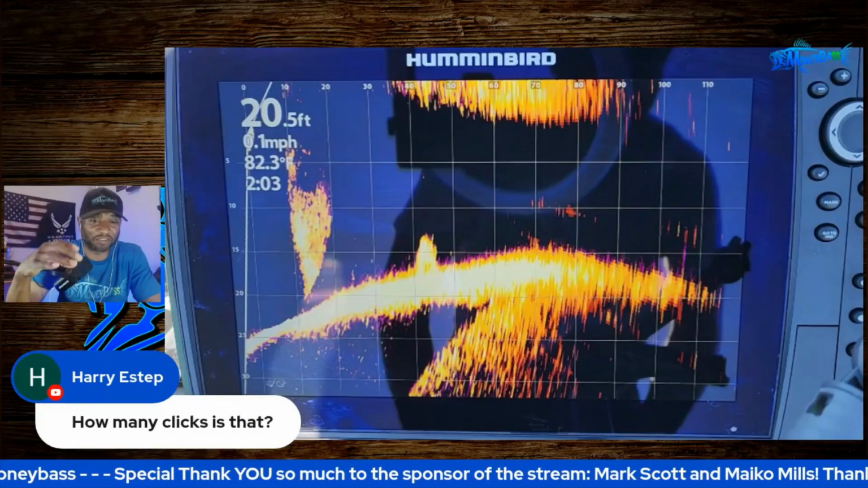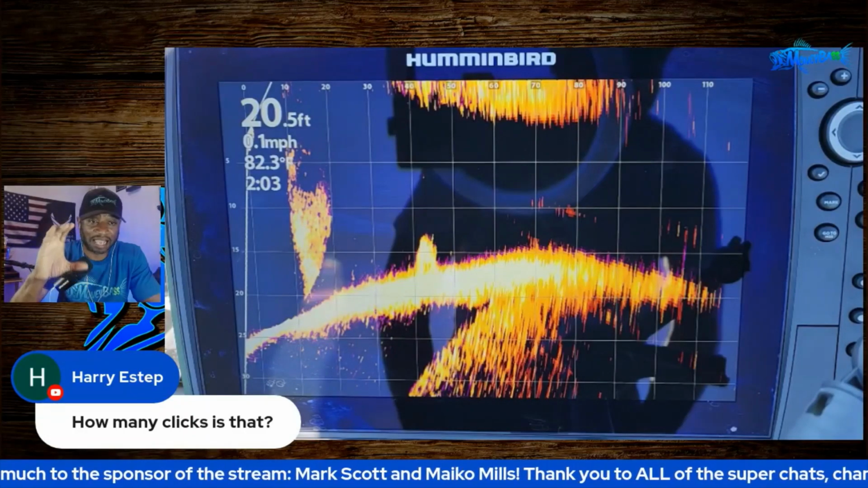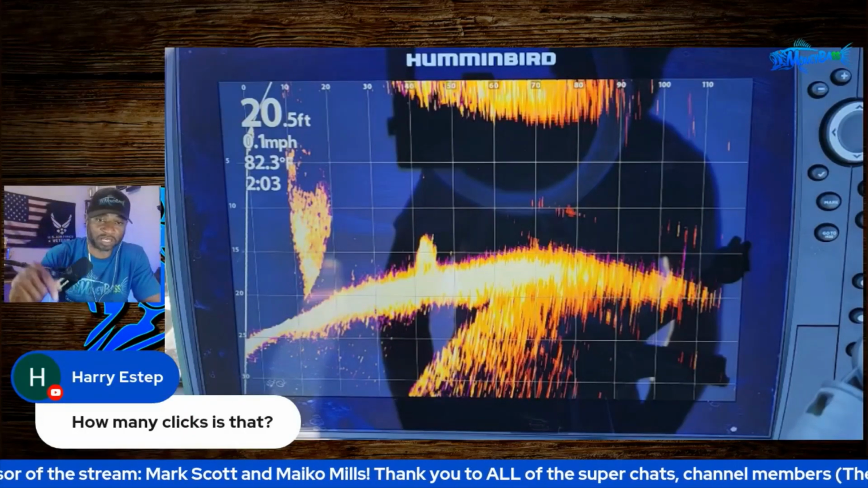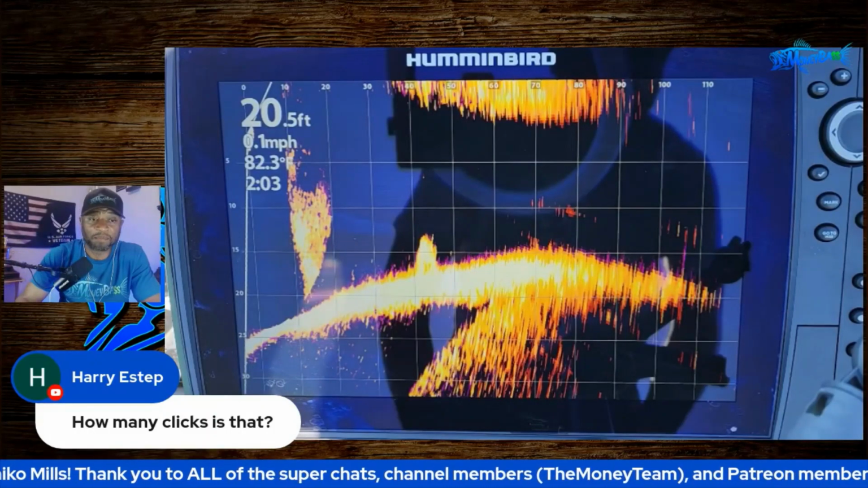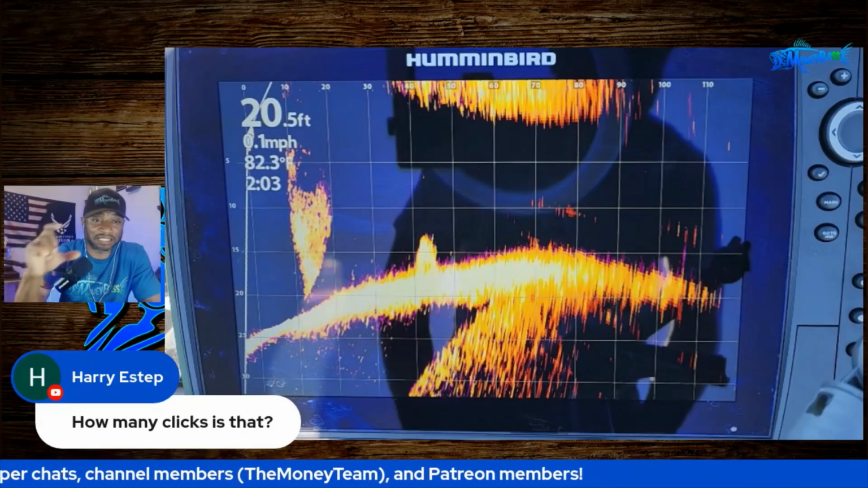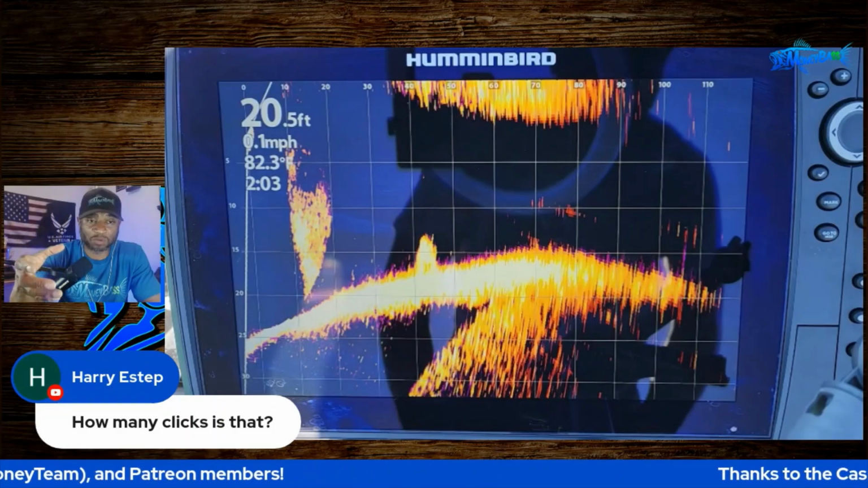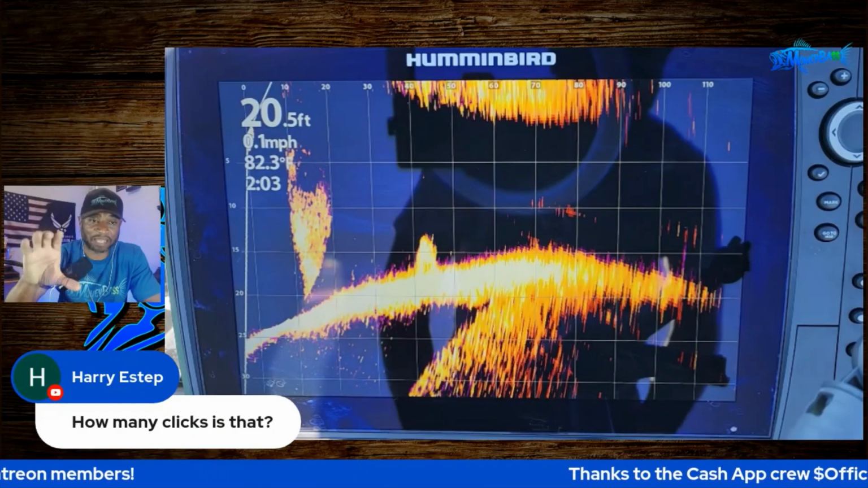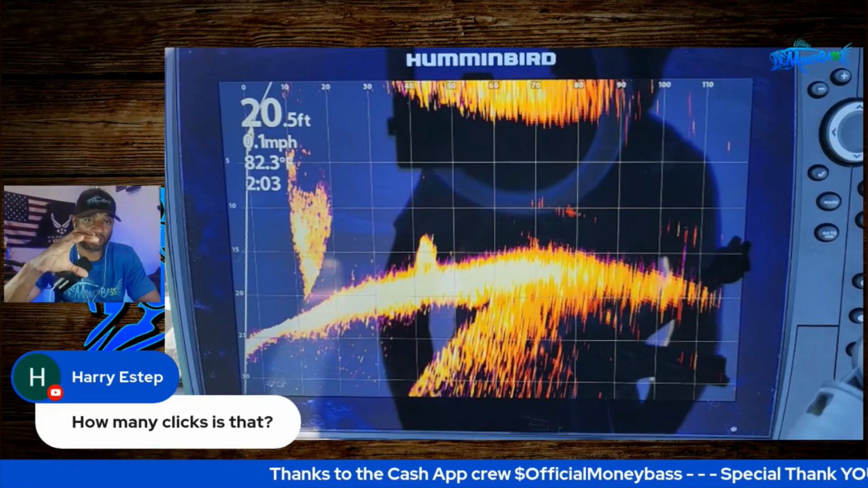I don't ever use the down setting because I have my transducer set at an angle to where if I need to drop straight down when I see fish, I can still see it without adjusting my transducer. But how many clicks is that? I'm not sure, Harry, but there are 2 notches, I believe, for the forward setting. I will set it on the second notch that makes it point more upward.